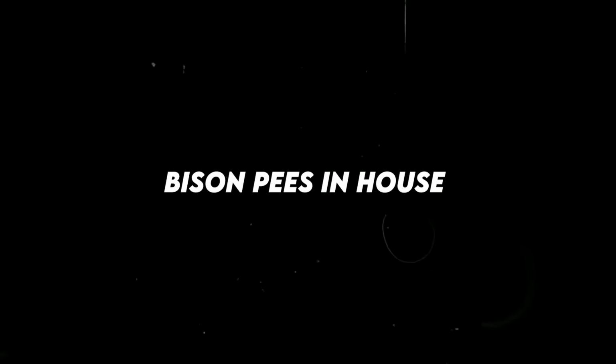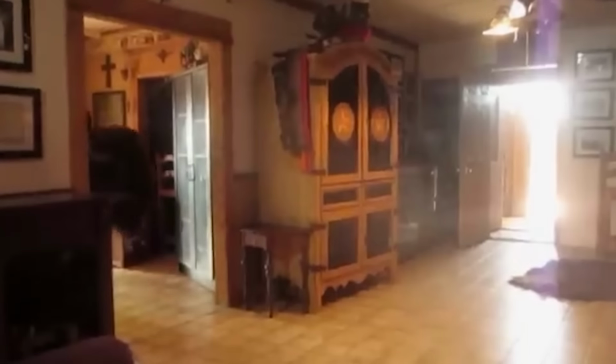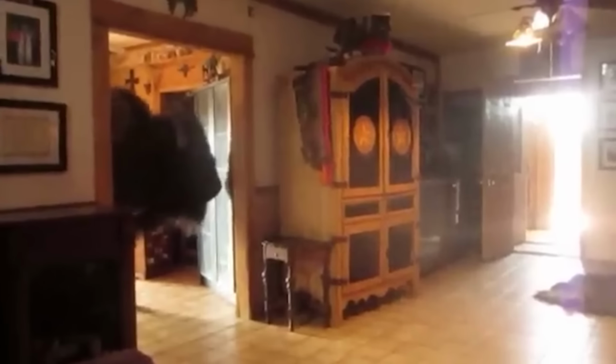Bison in house. When the wild comes knocking, chaos breaks loose. And that's exactly what happened in this heart-stopping encounter. Massive bison burst into the house, one causing a flood in the living room. The sheer size of the creature was terrifying. It wandered into the TV lounge, knocking things over.